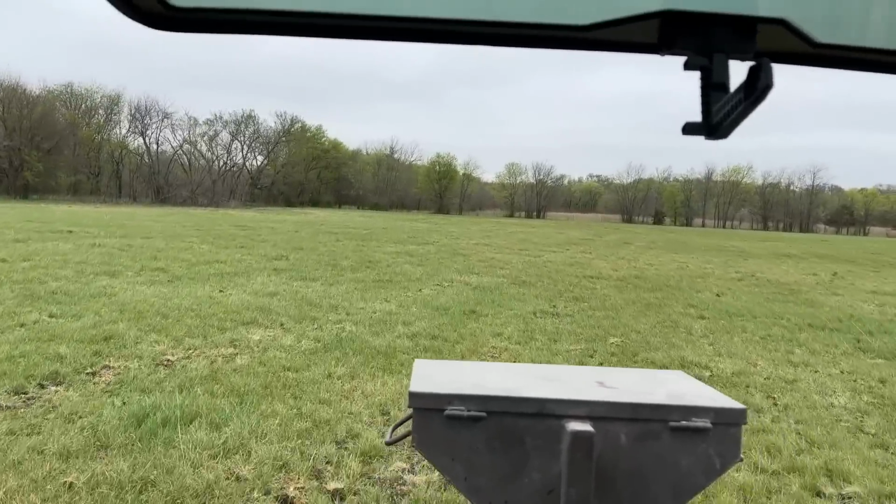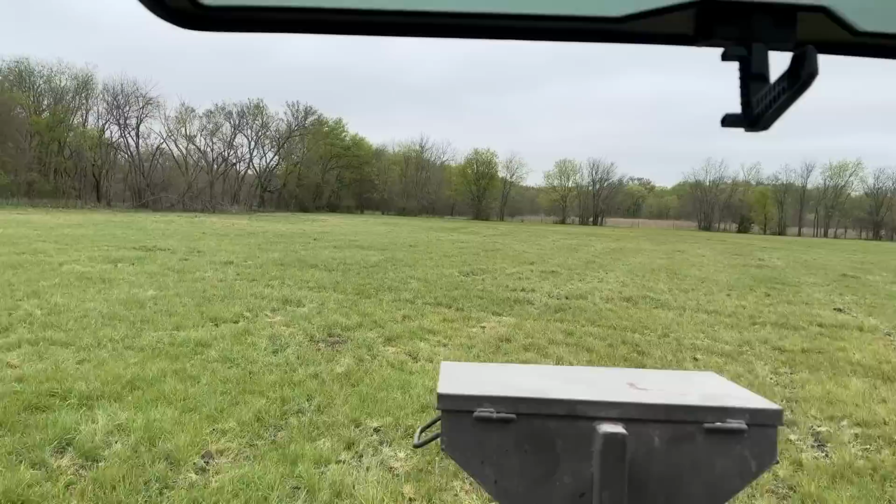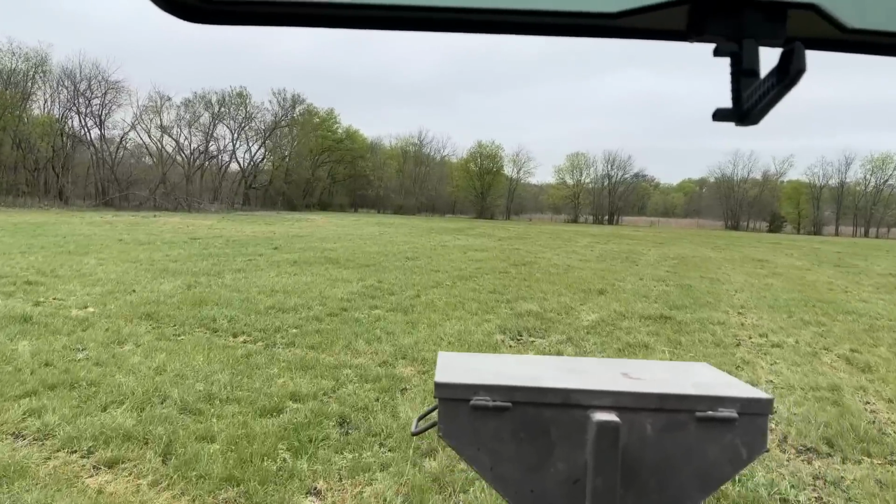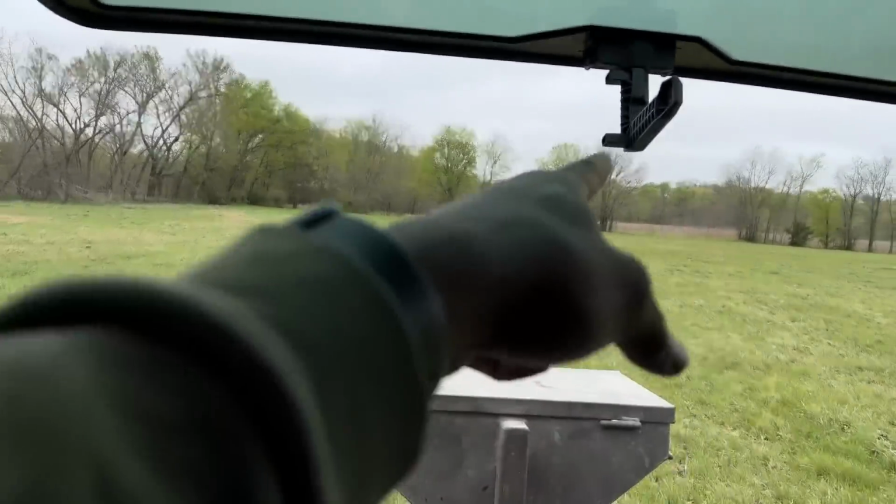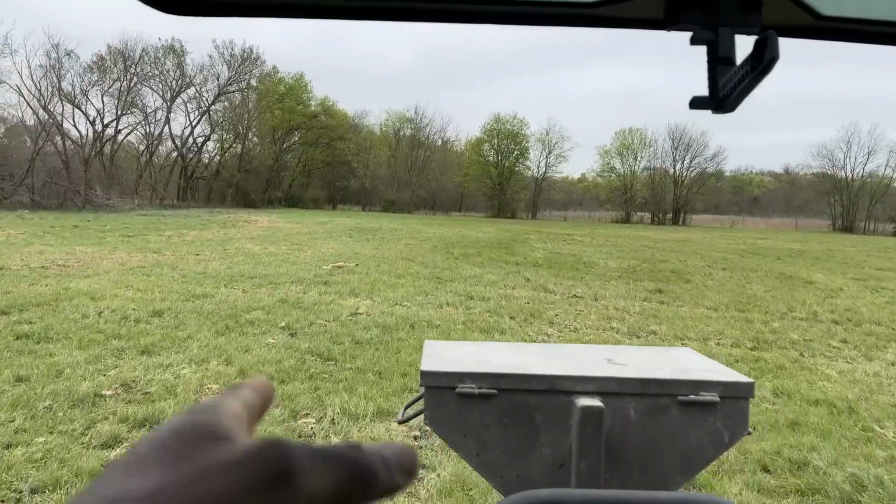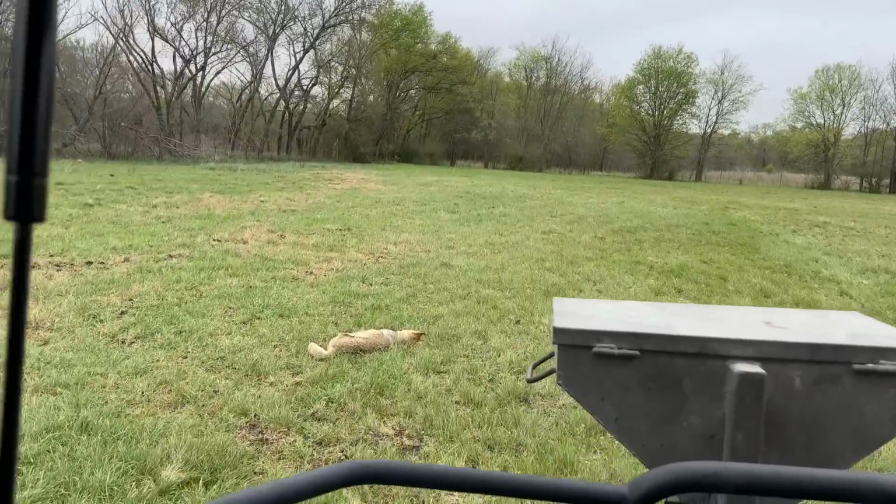His buddy left him behind, man. That's pretty cold-blooded. You would think your buddy would give you a heads up, you know, but he just left him sitting there. The other one ran off right over there in that fence line, and this one was laying right here in this field. Madness.